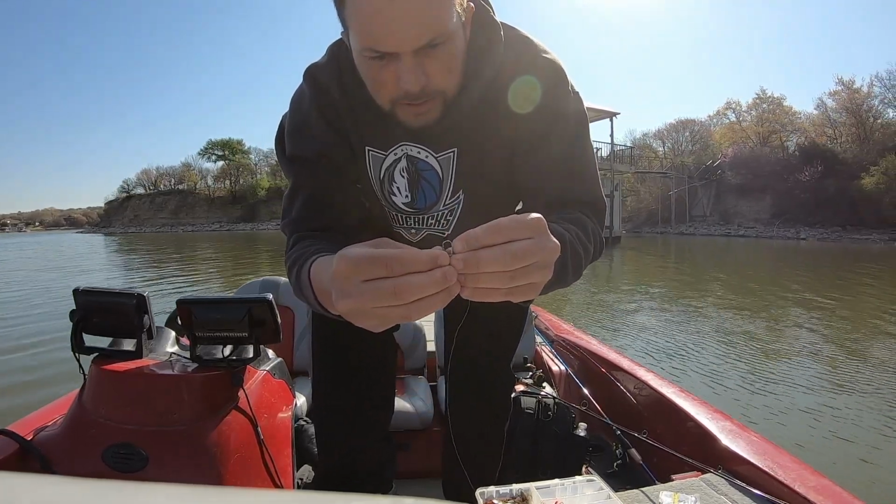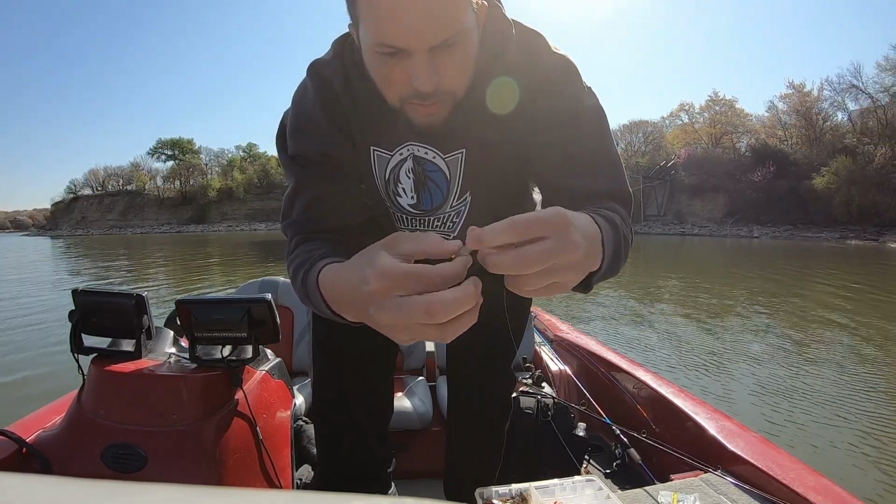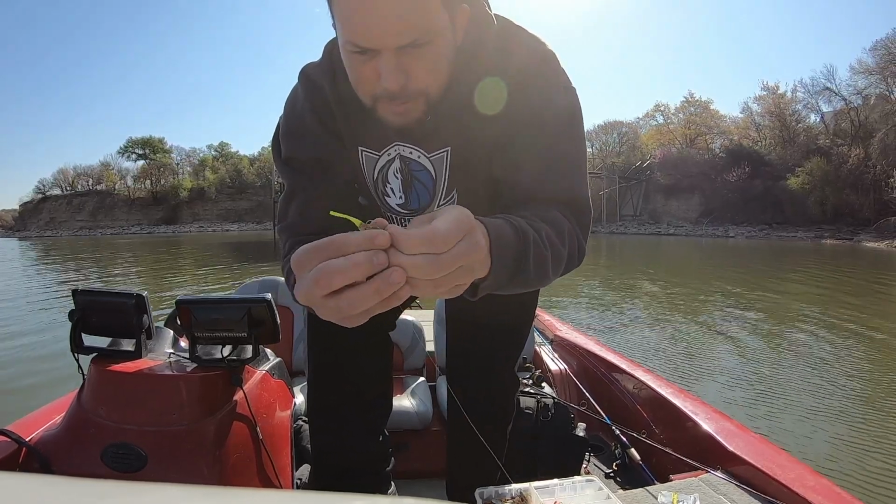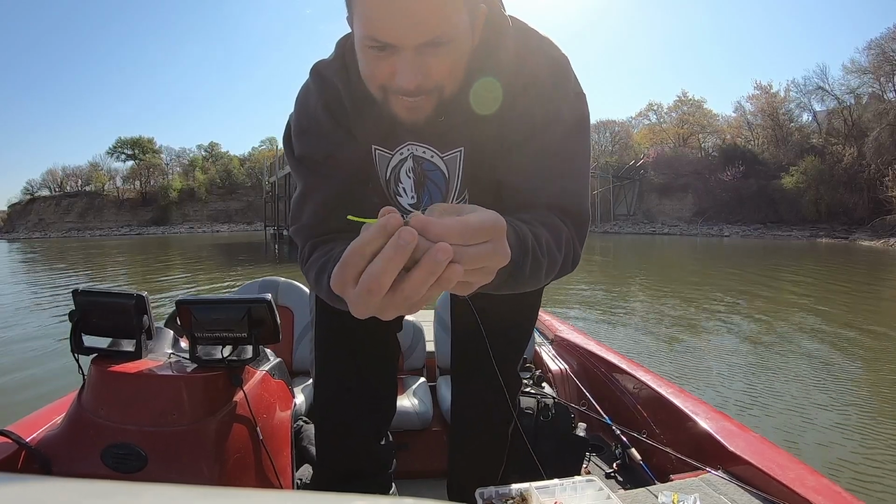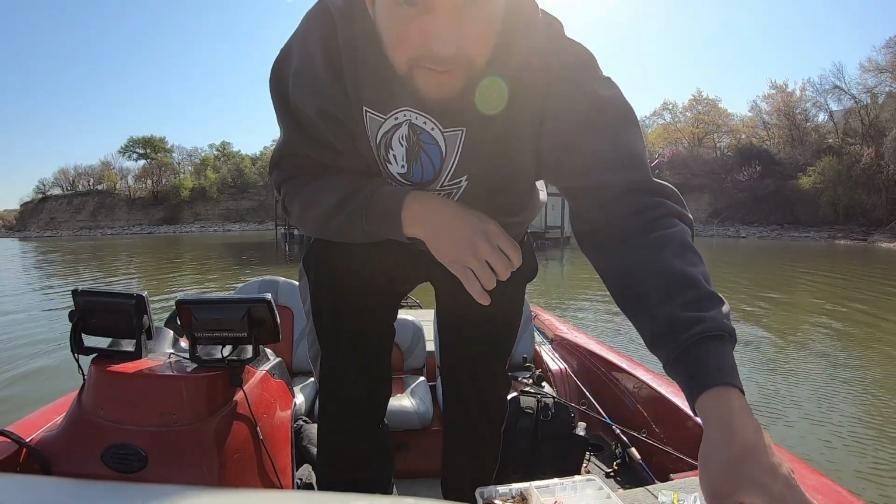And this one has a little keeper, which is good because you don't want that jig when it hits the water to slide down at all. So actually I probably put that just a little too far. There we go. That's the setup. Let's see if these fish are gonna bite, and if we can get to them, actually.